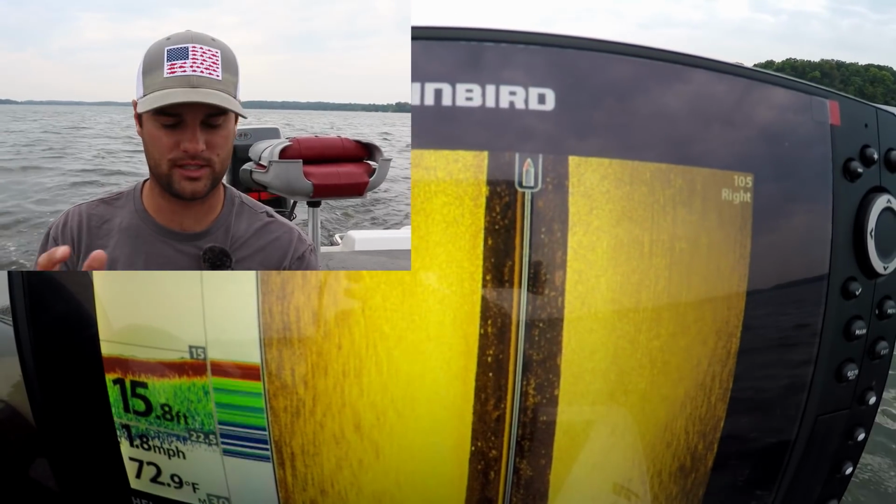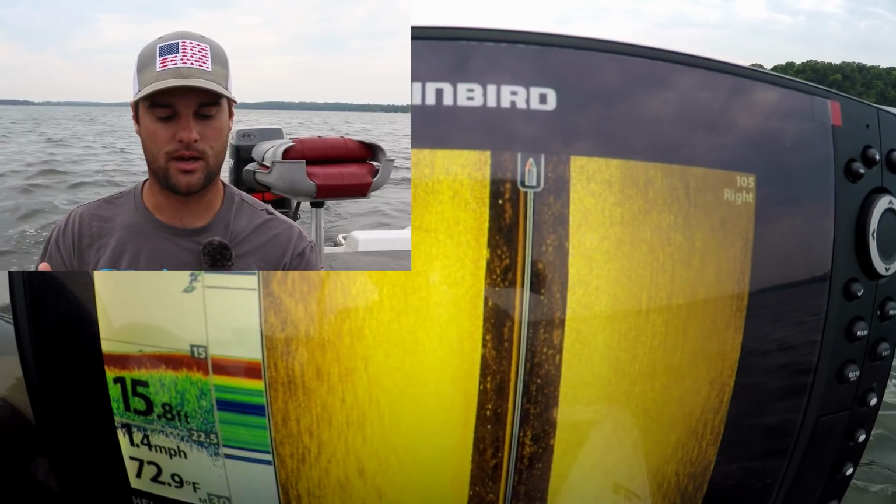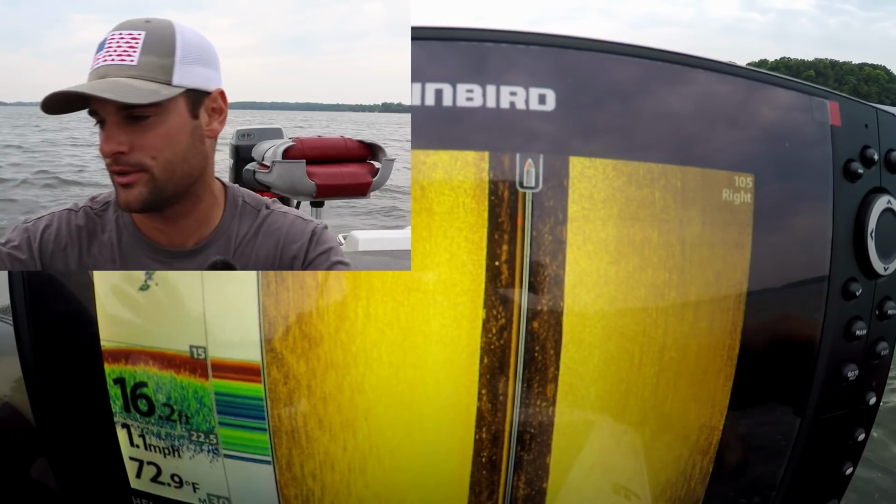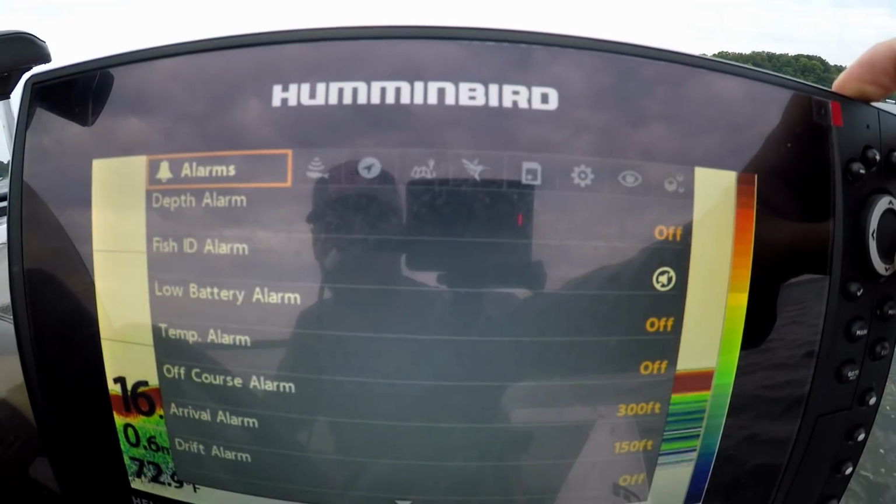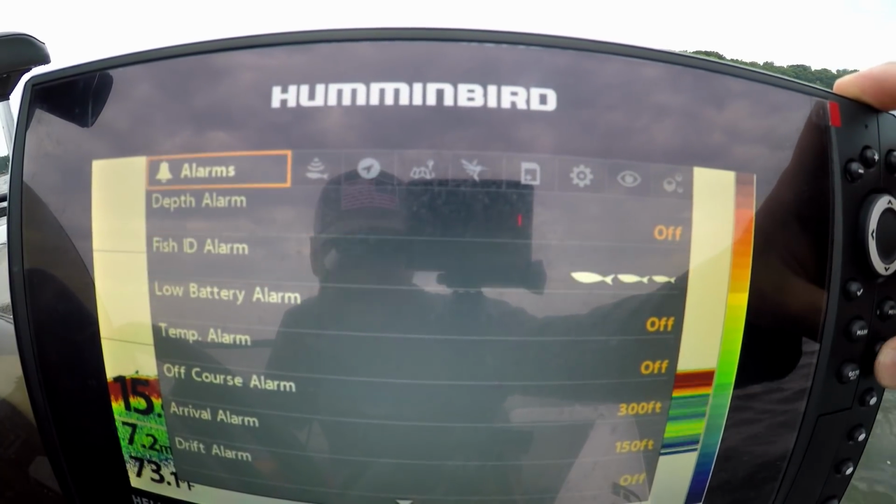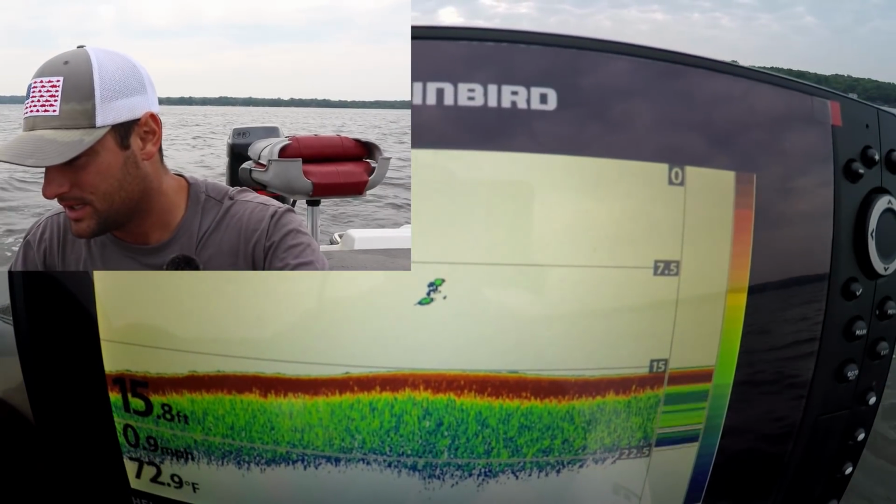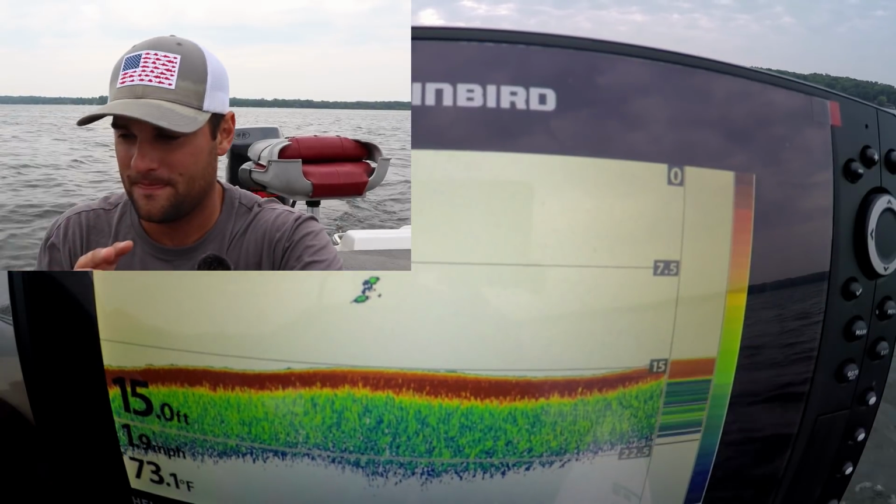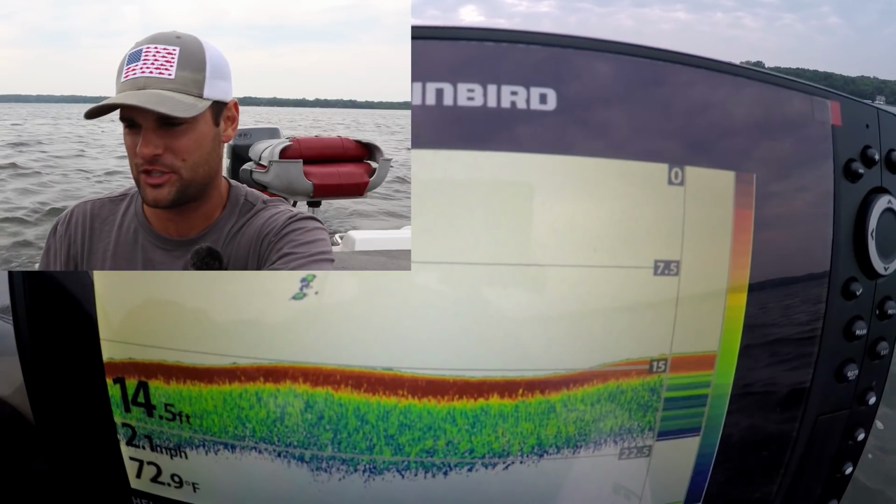So the first question in the comment section related to why not use fish ID on your sonar unit. So I'm gonna go here, see if I can find it. Yeah, here we go. So is it fish ID alarm? I've never even used it on this unit, to be honest with you. We'll see if it works. So the main reason I told this person not to turn on their fish ID, now fish ID alarm might be different than fish ID.